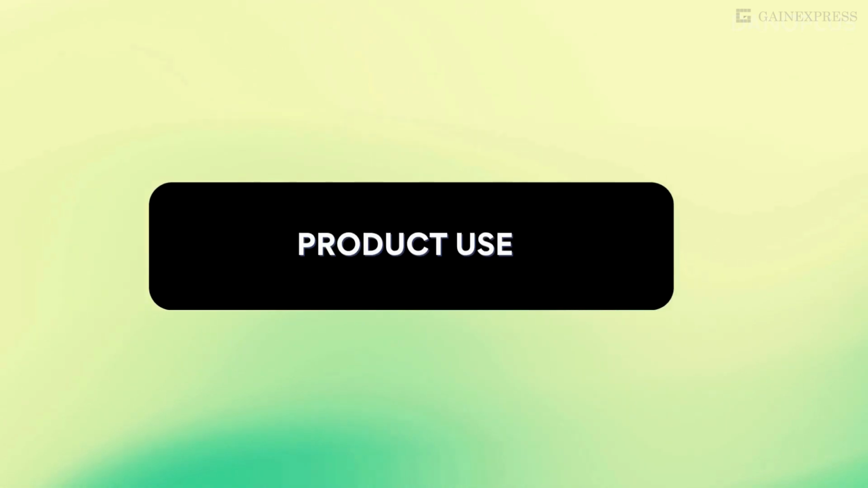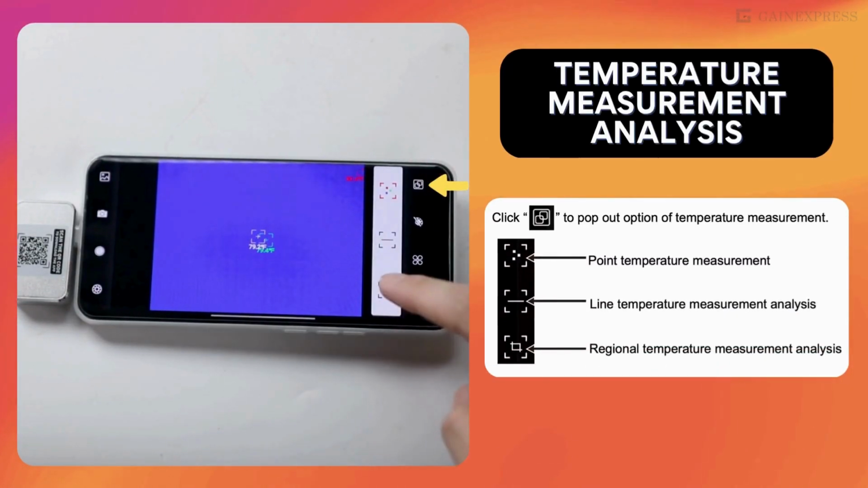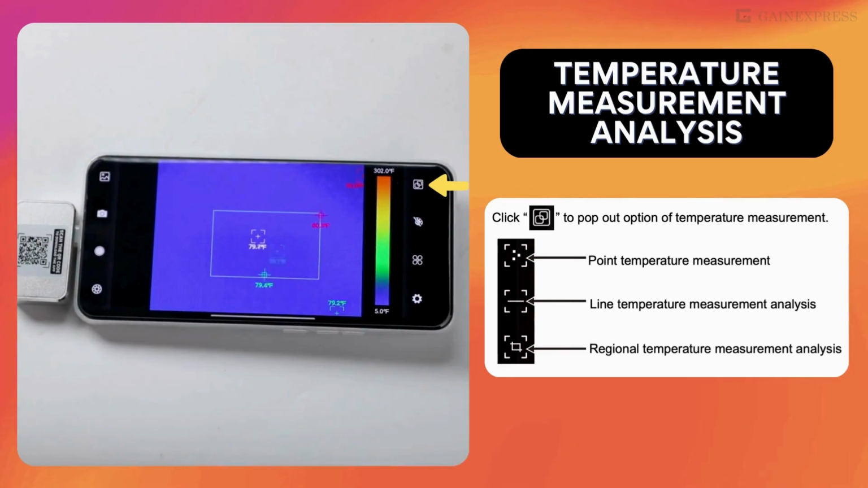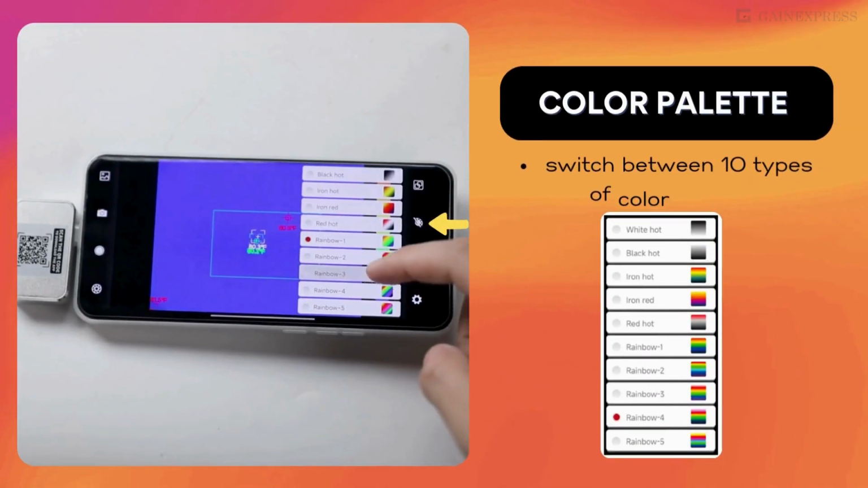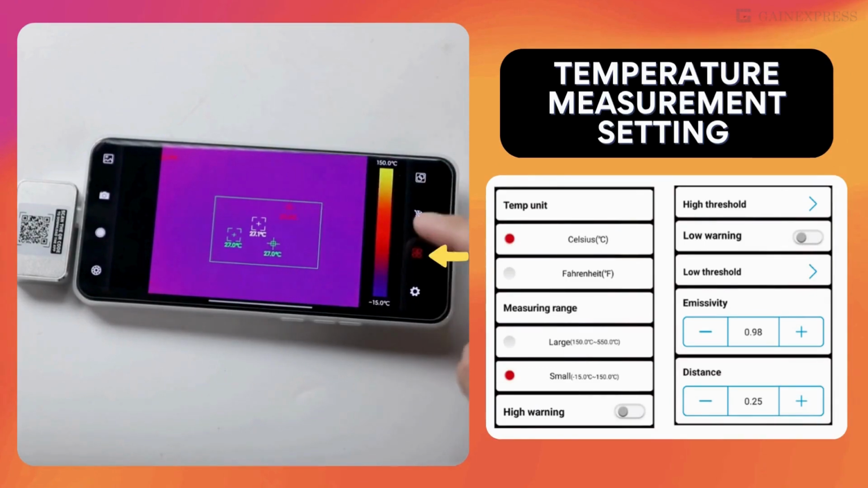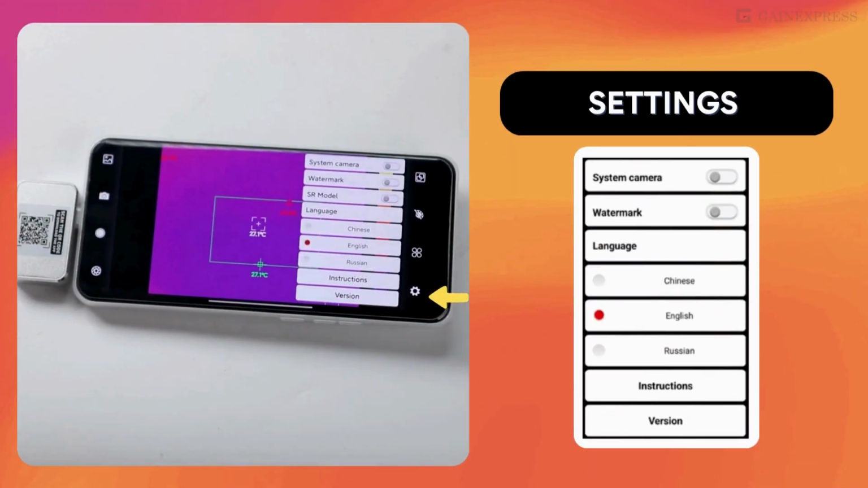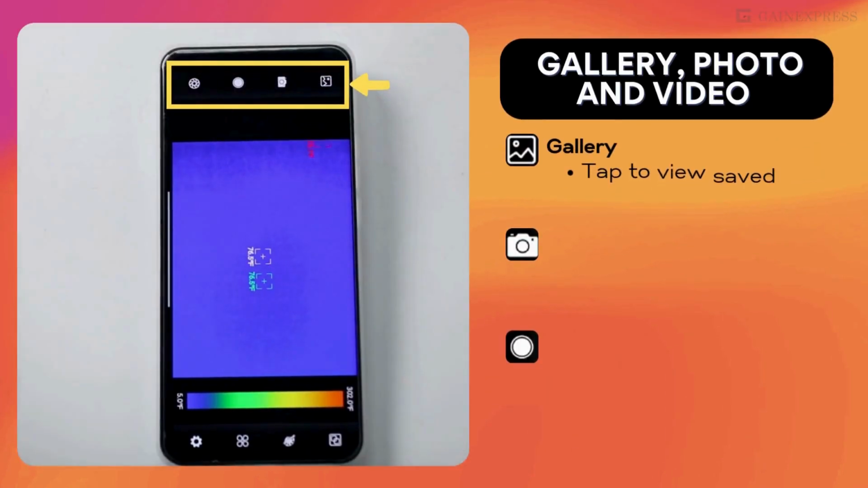Product use. Temperature measurement analysis. Color palette. Switch between 10 types of color palettes. Temperature measurement setting. Setting. Gallery, photo and video.